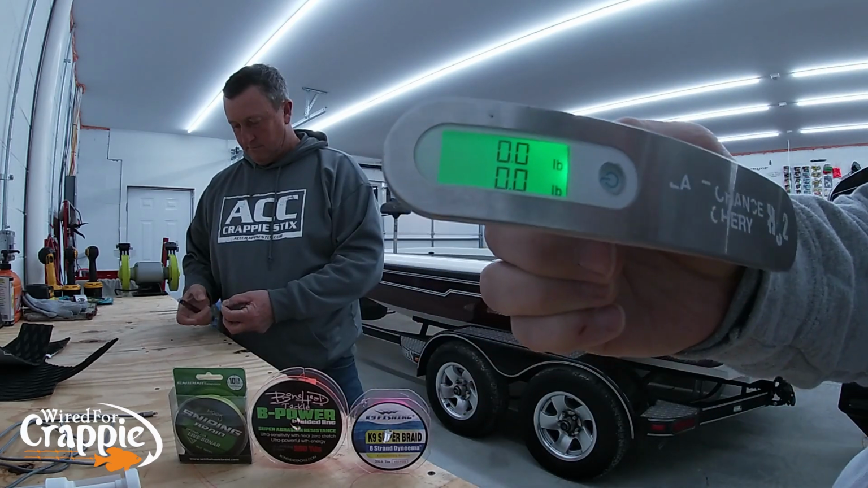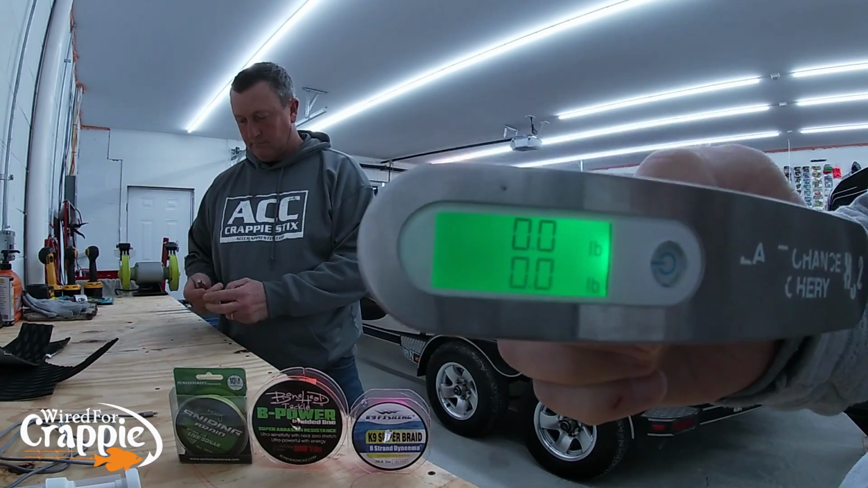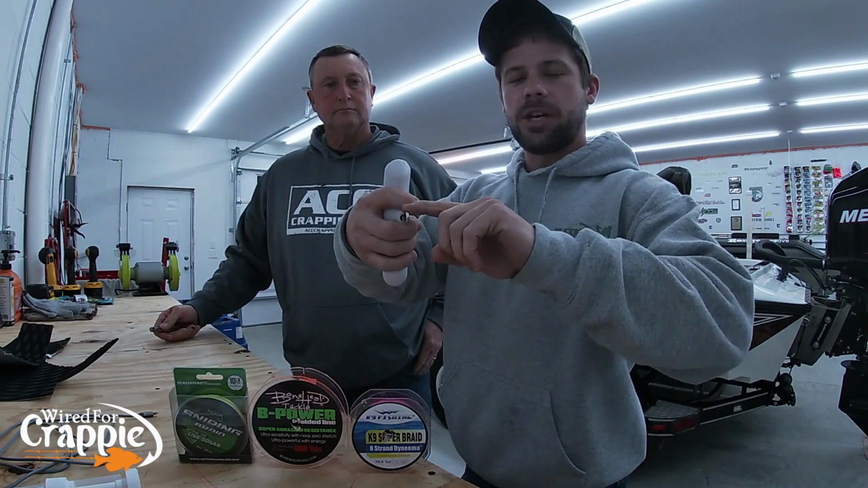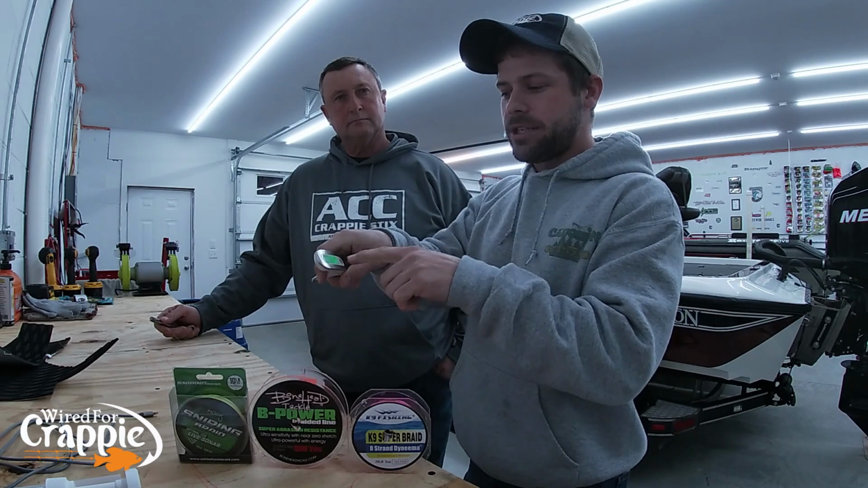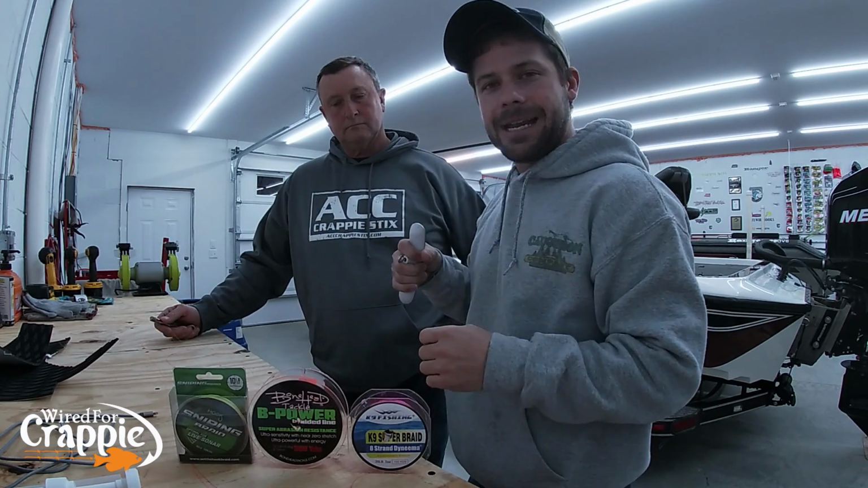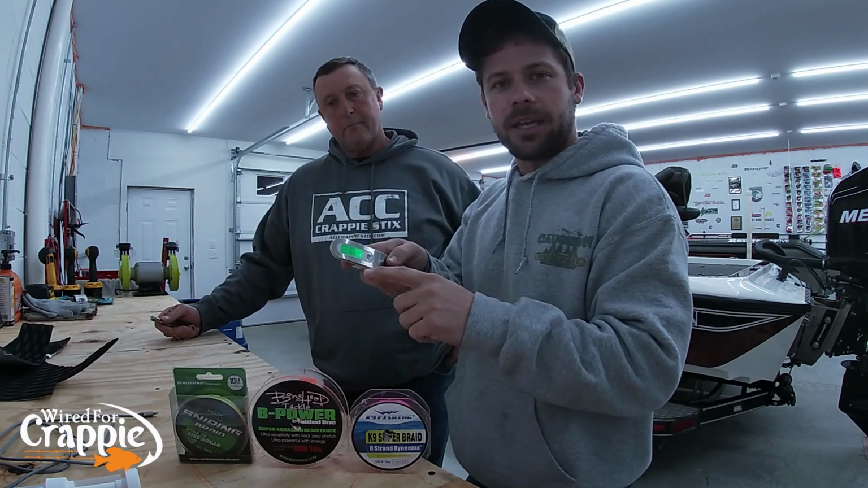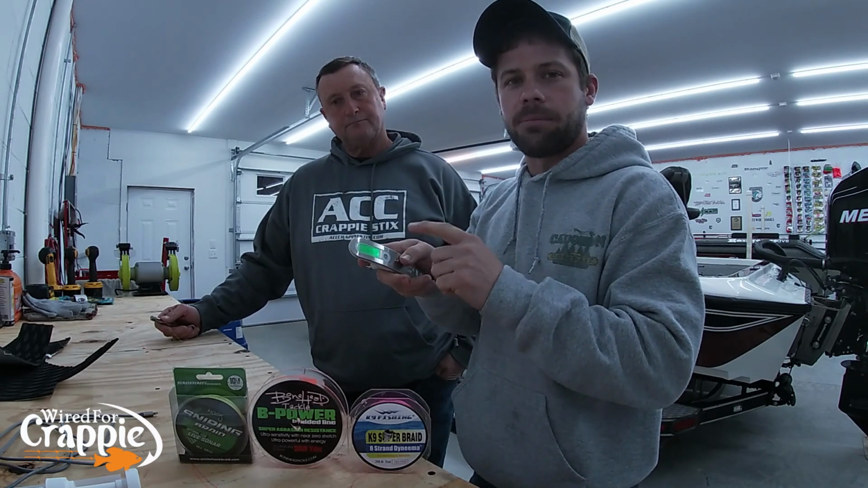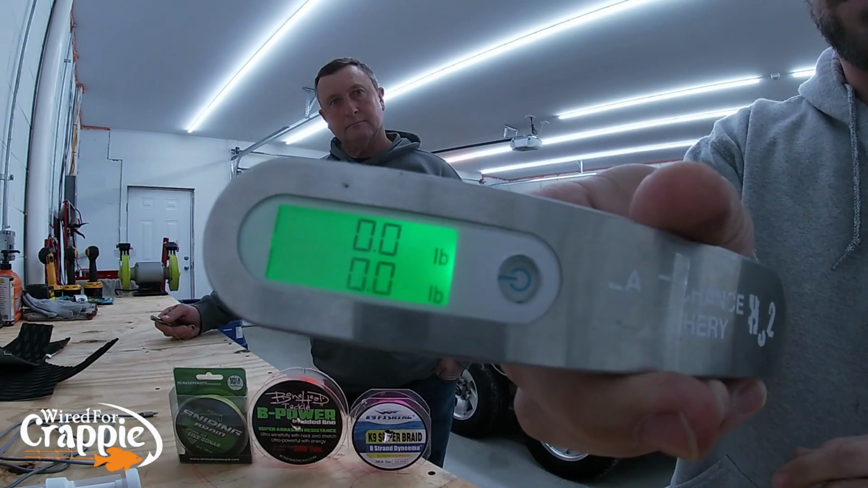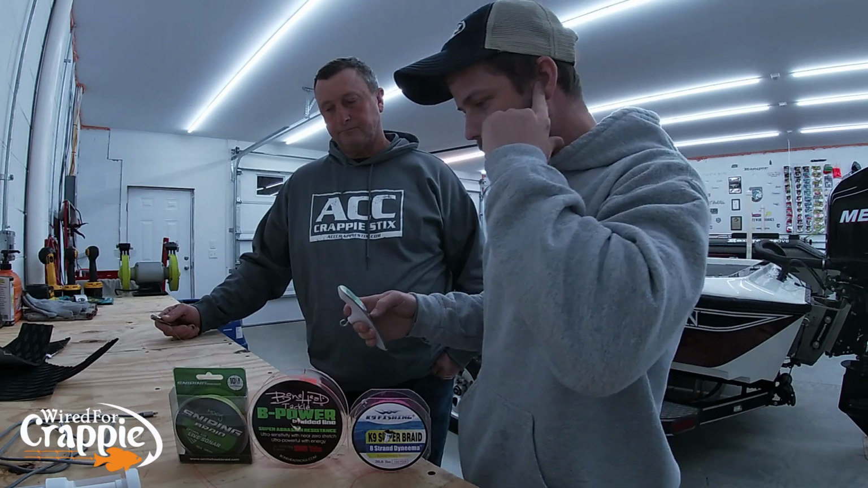So let me show you. You guys can see it's zeroed out, 0, 0. What this does is when you hook it to your bow and pull your bow back, it'll register the heaviest weight. So we're going to pull this line until it breaks, and then it's going to lock in and tell us what poundage it broke at. Right now, again, we'll show you zeros on that.